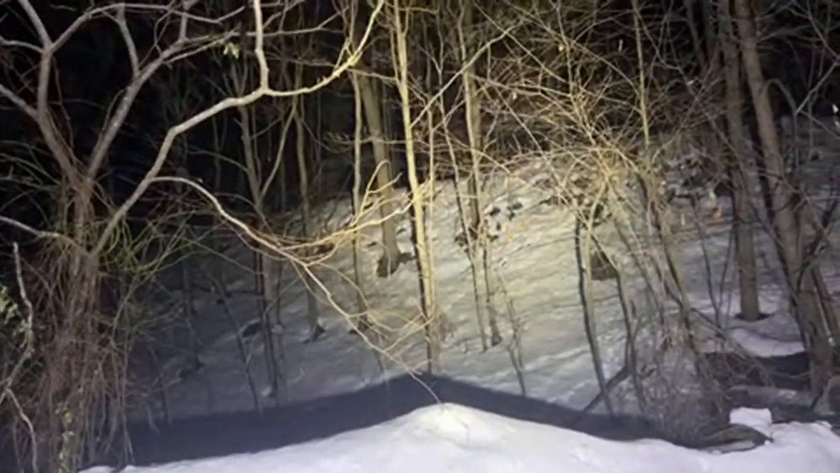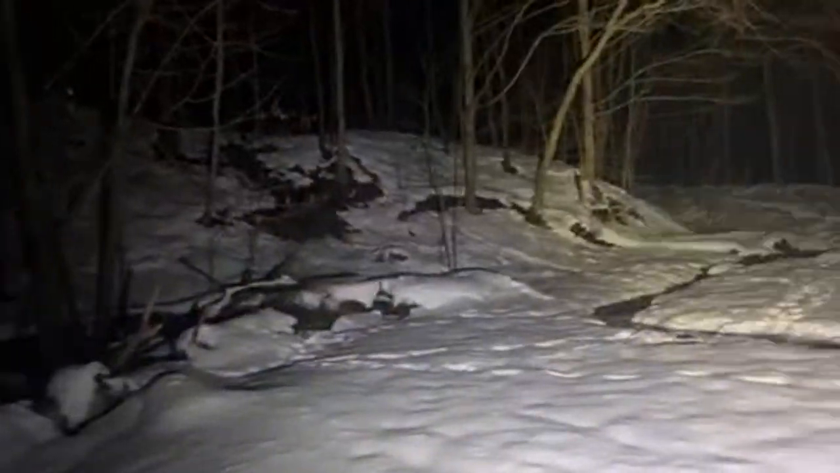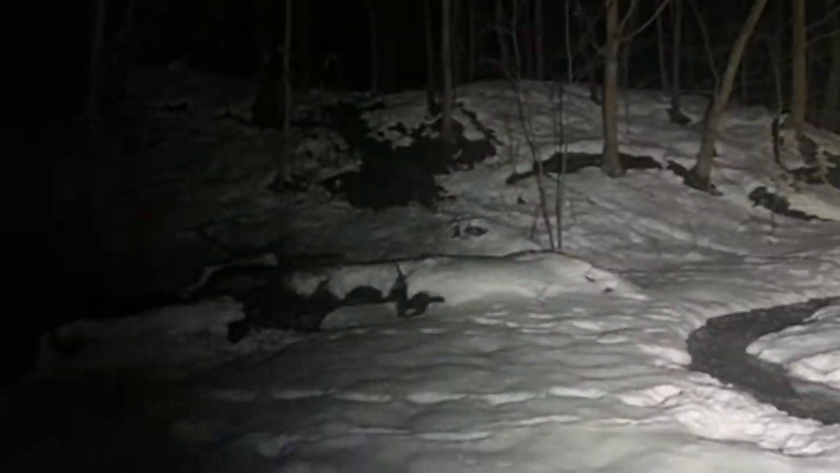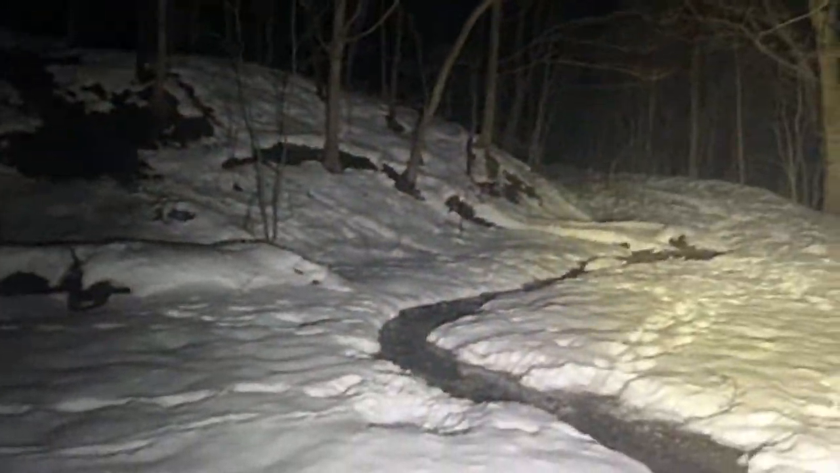I'm trying to scan through and see if I can see them right now. I'm not picking anything definitive up. But again, I'll have that video for you to view. It's harder to hear if rocks hit right now because they're just going to sink into the deep snow.